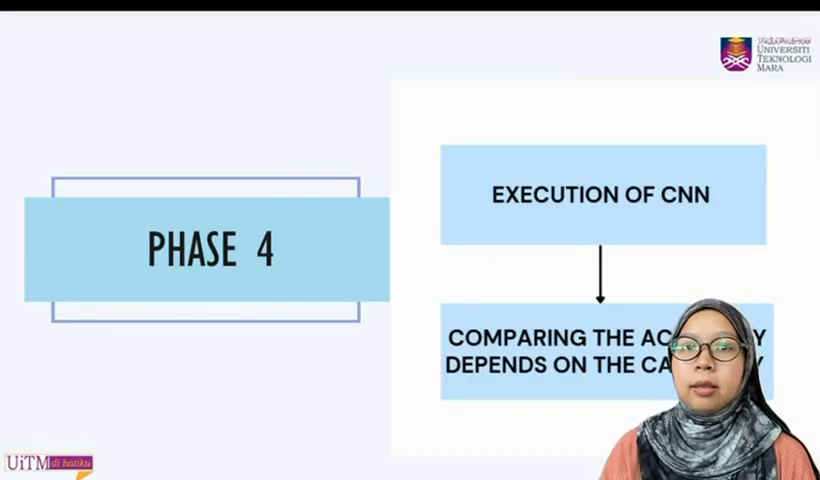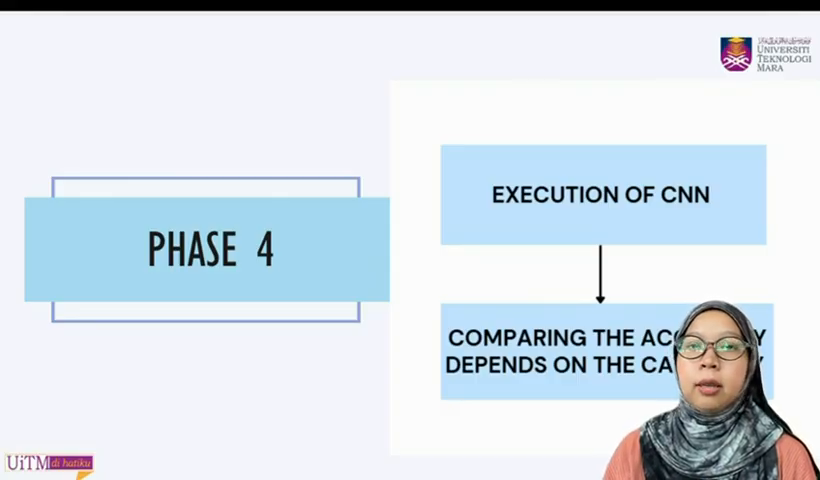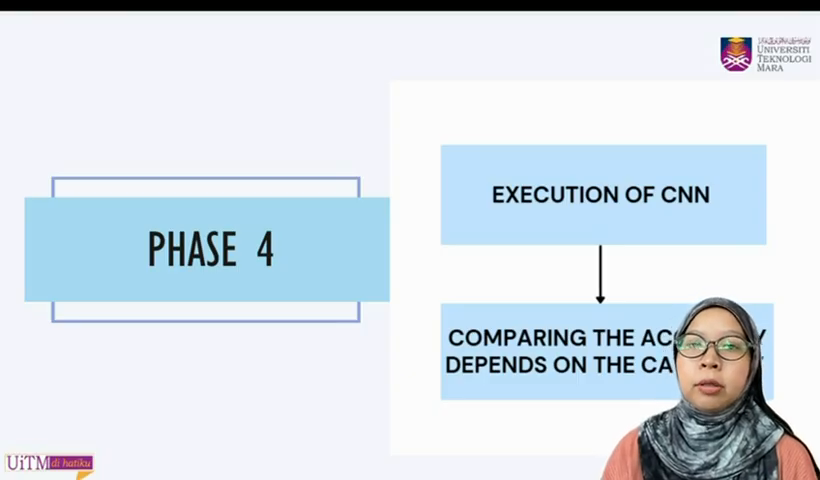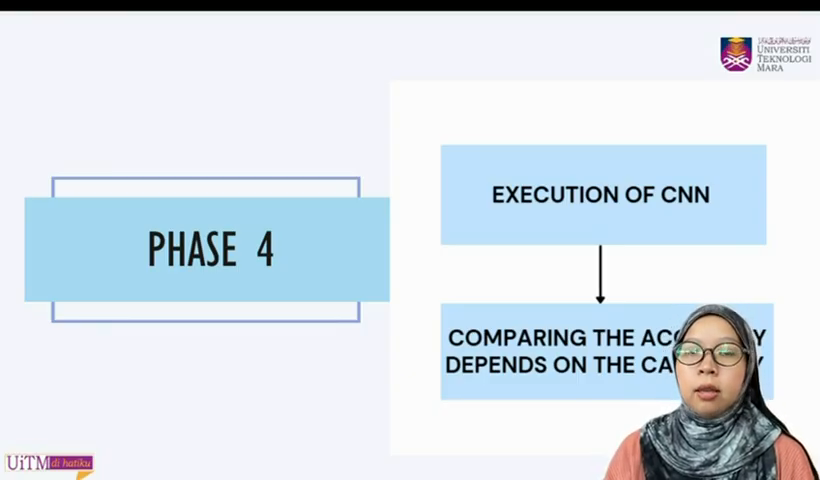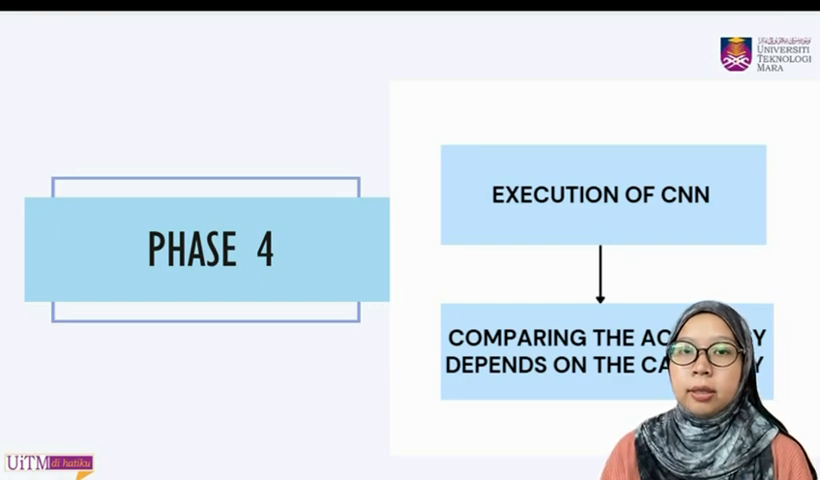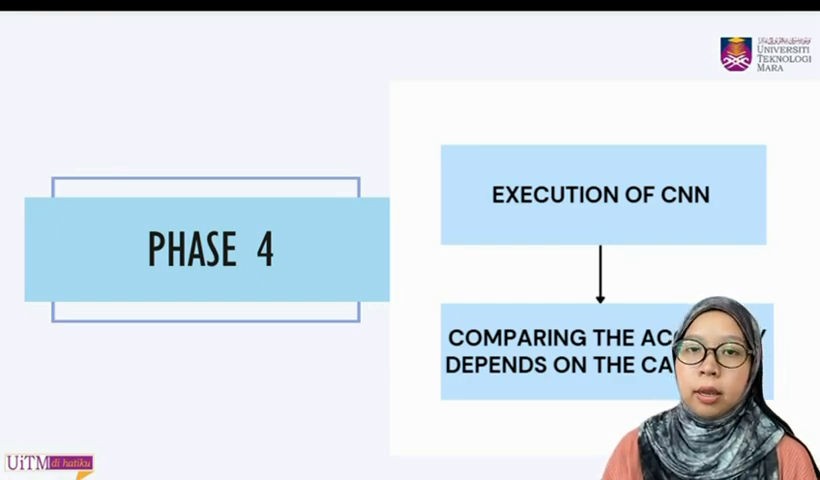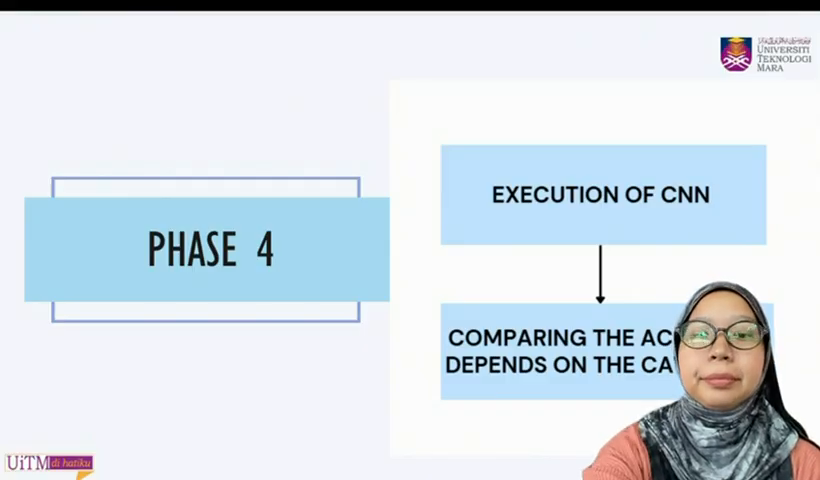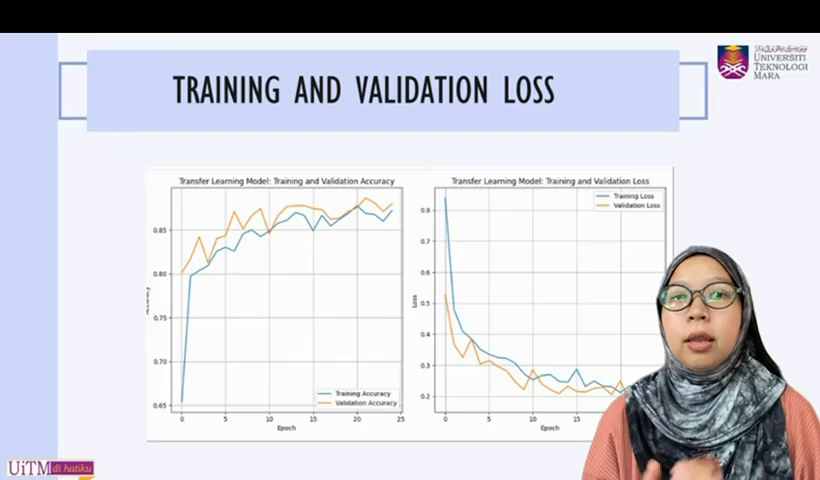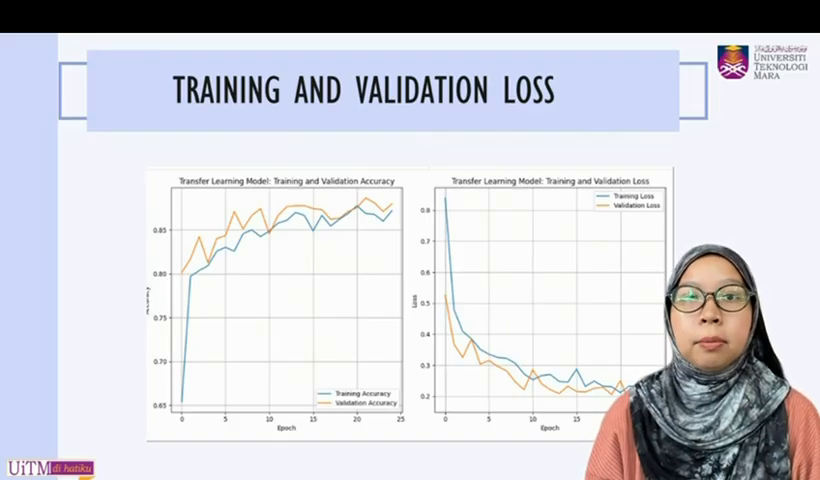The last step is the execution of CNN. Finally, the CNN model was executed and its performance compared through categories. Precision, recall, and F1 score were measured to evaluate how well the model detected leaks in both UiTM Arau and Taman Seri Wang. Okay, for the result, it shows that the CNN model trained through transfer learning achieved stable and